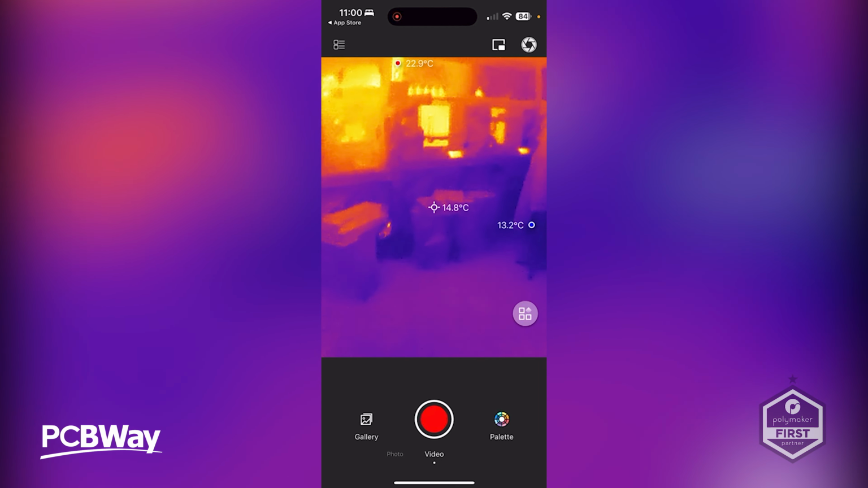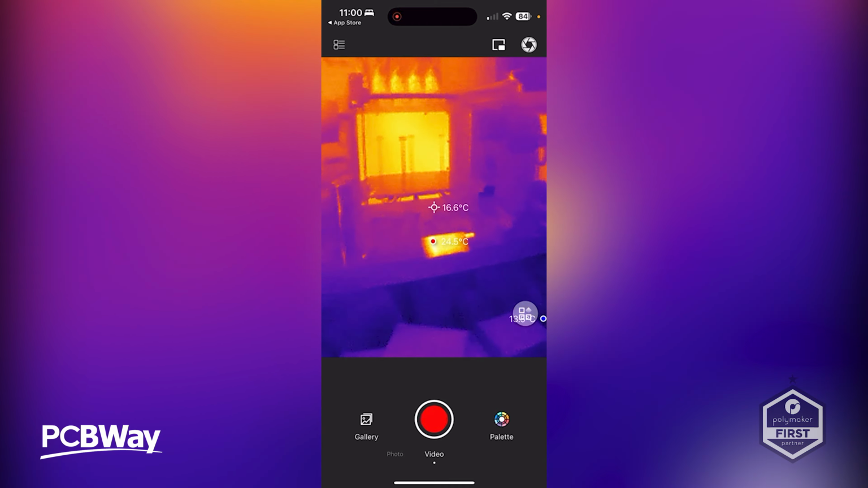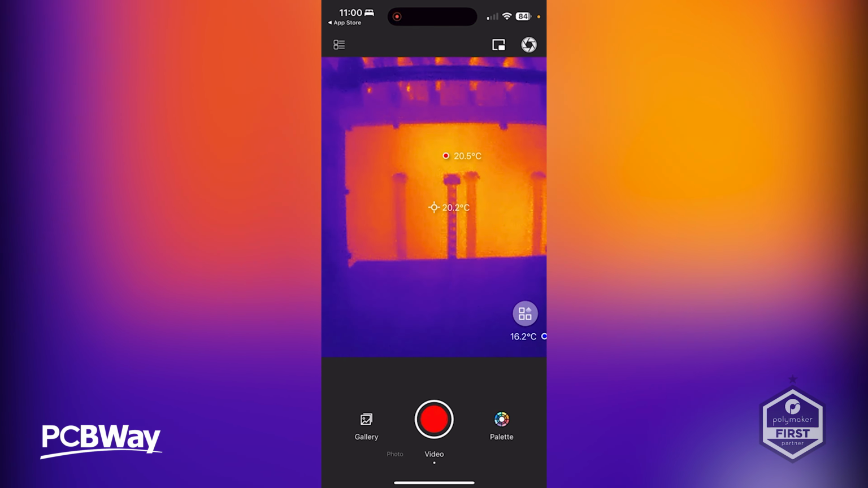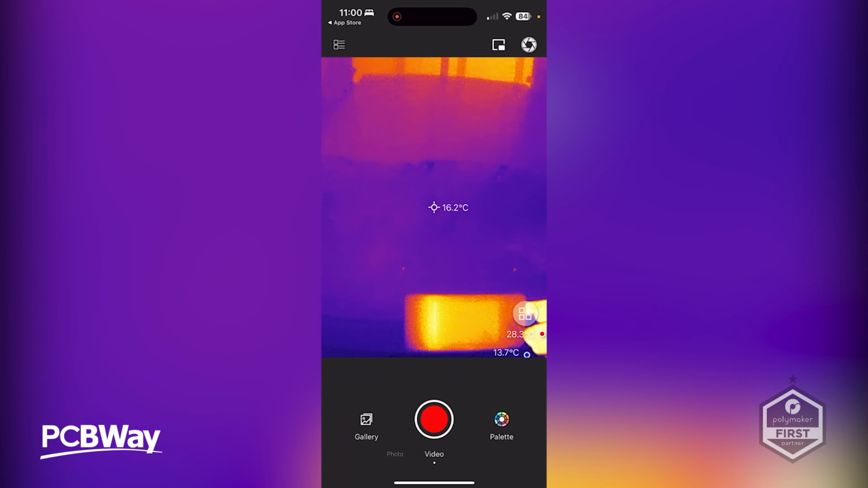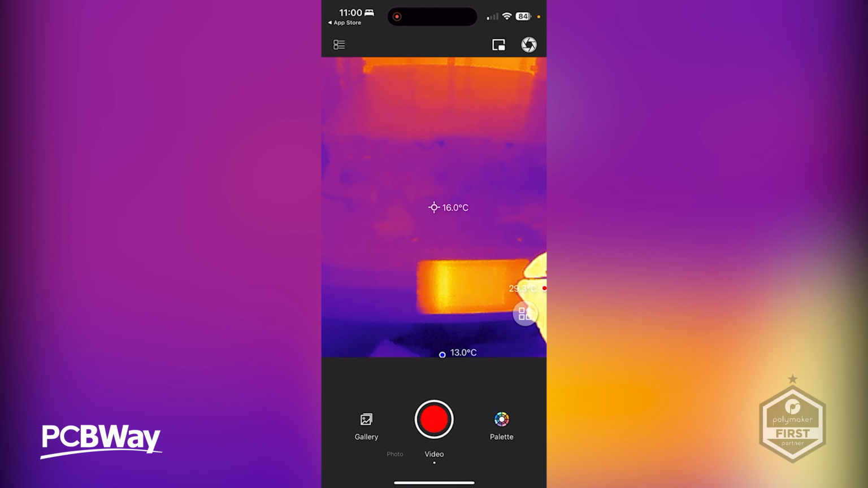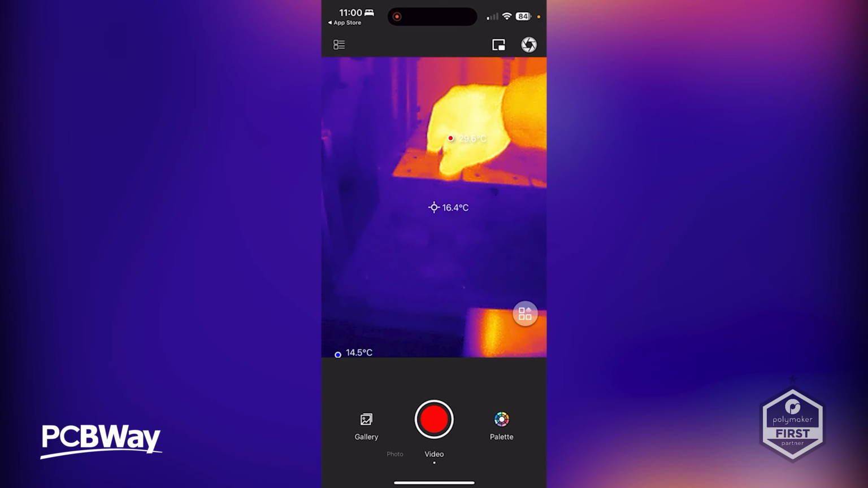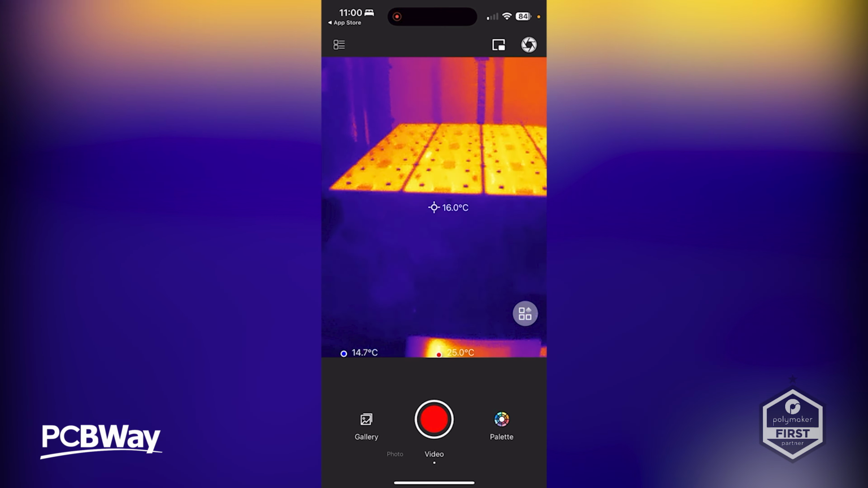Madness. Let's maybe walk over to one of the printers here. Now everything is off on this, so there shouldn't be any heat transfers at all here. Let's just go home and let's preheat the bed. Let's see what happens there. I'll take this off because this could be quite